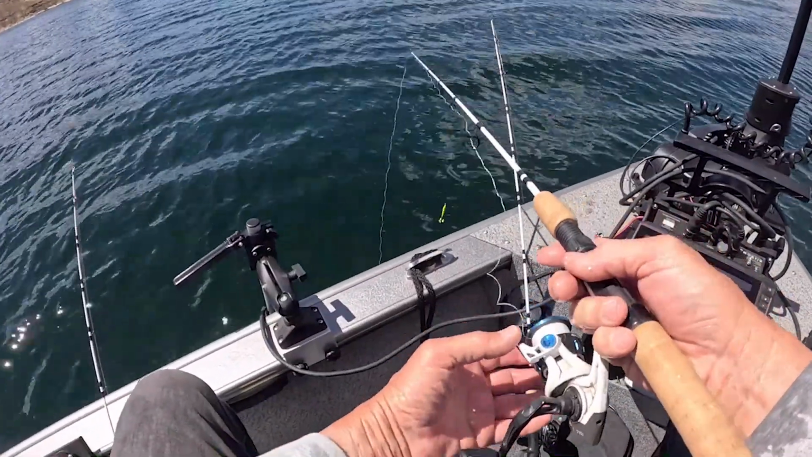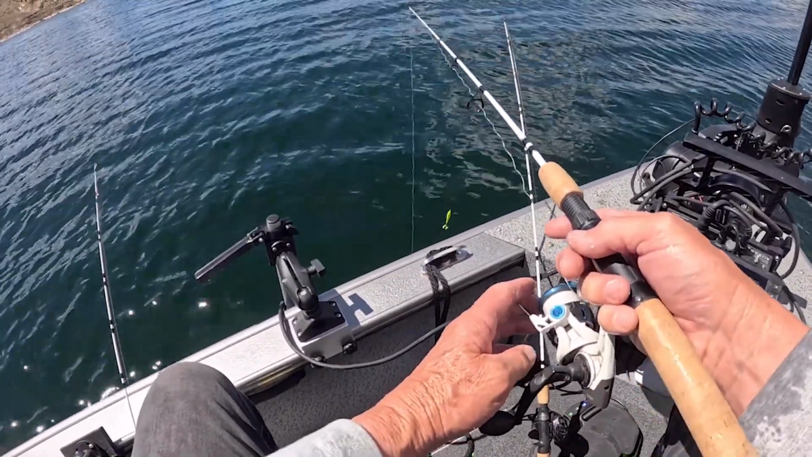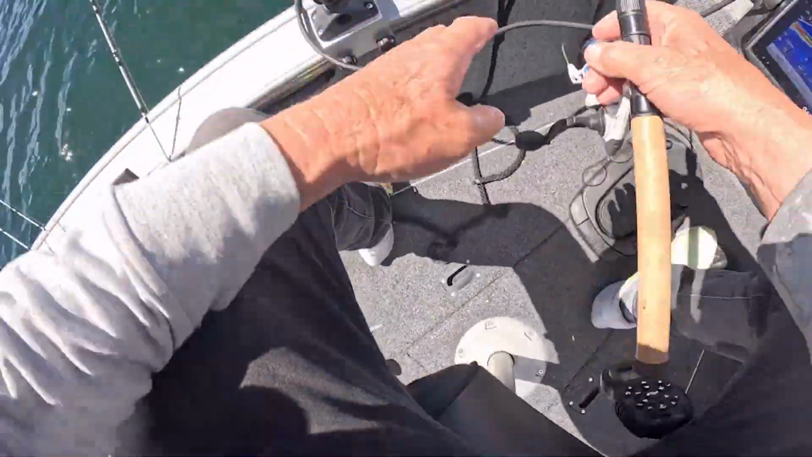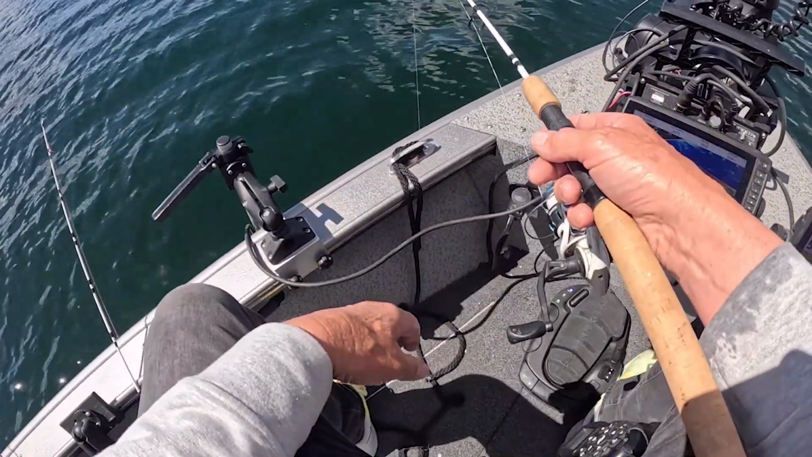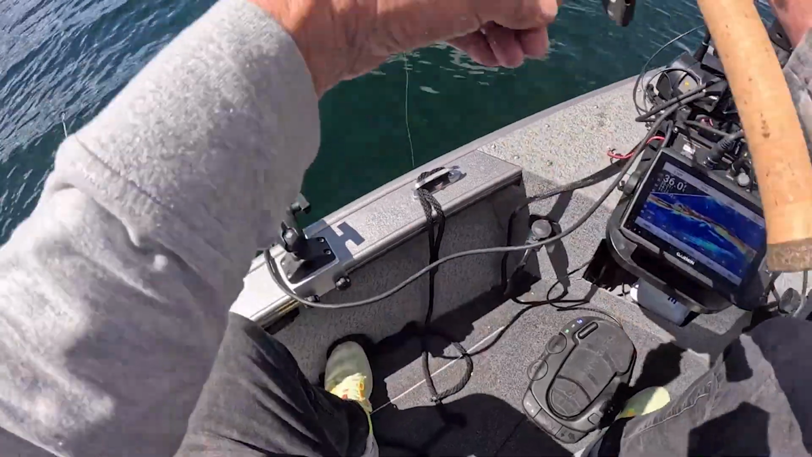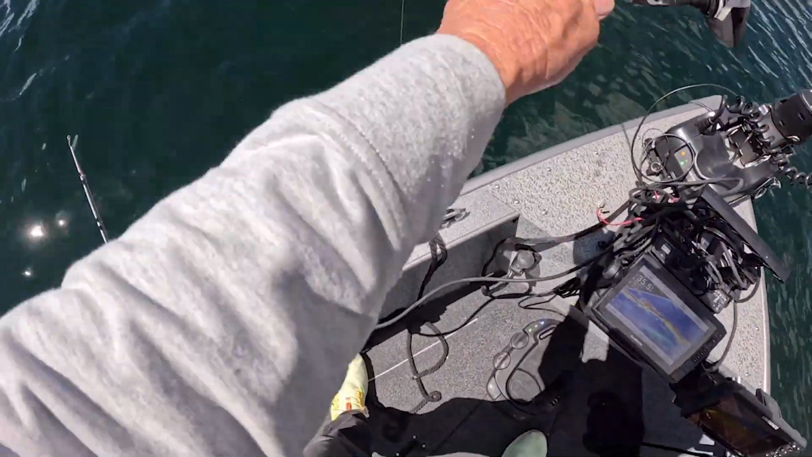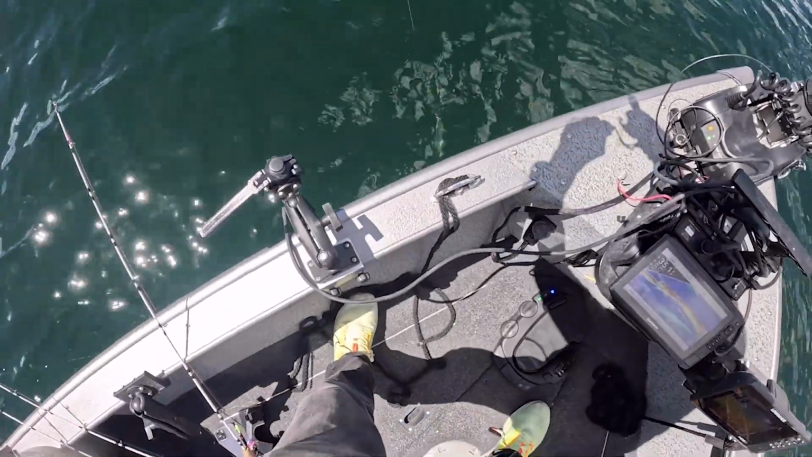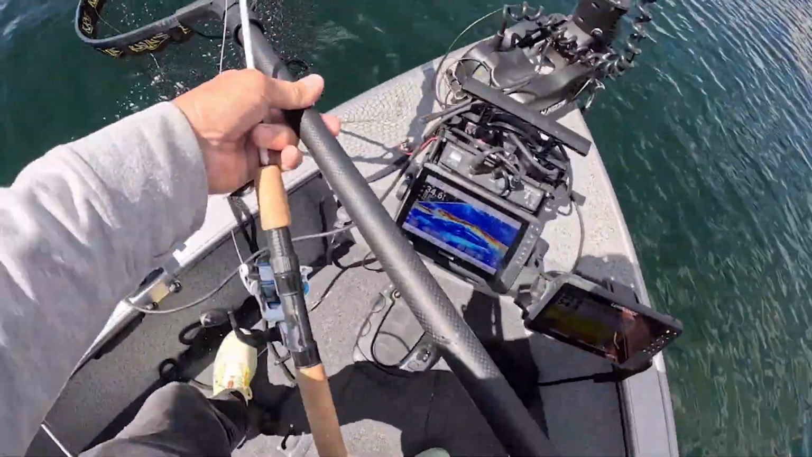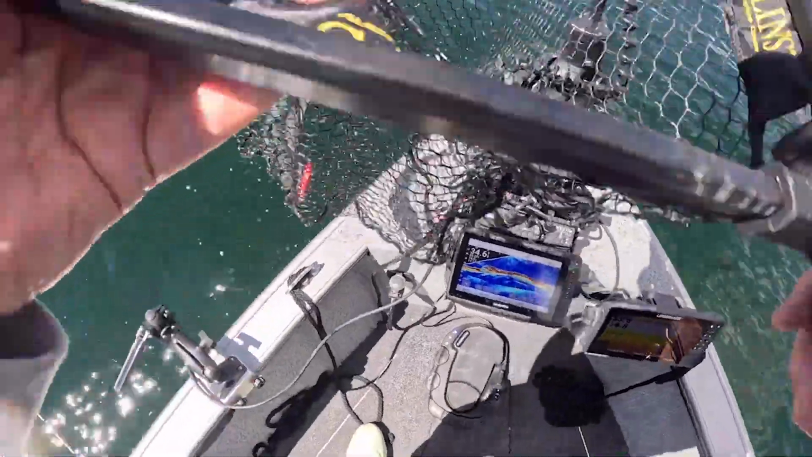I switched back to pink, and I'm just on some fish down there. Oh, wait a second, I got him. Come on, baby. Come on, baby. There we go. Oh, great job. That was number 3. We like it.